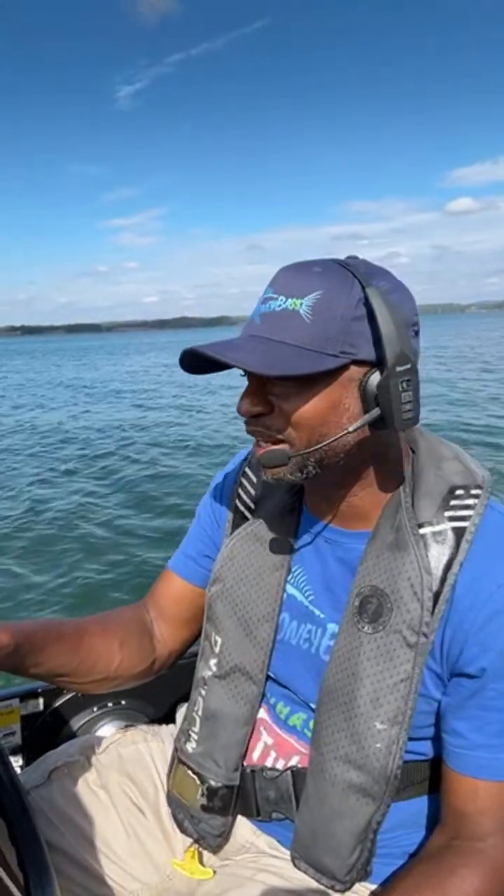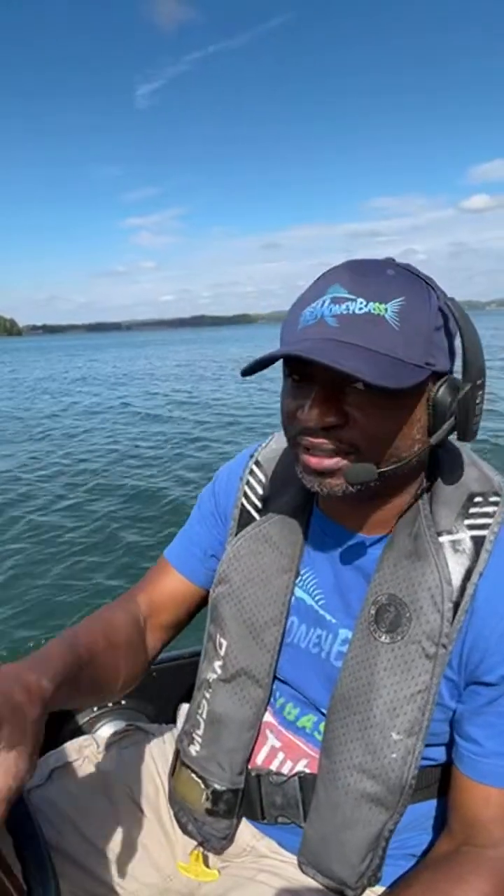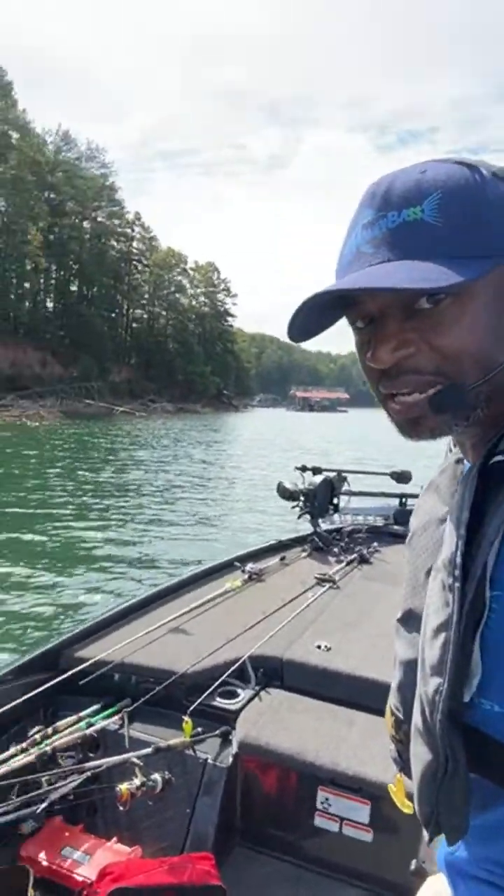All right, Big Mike says I'm still here. All right, Big Mike, let me go ahead and get that fish for you. DL Peck said I need to quit playing around and go ahead and catch that fish. So we're going to ease in on this cove, and actually let's go ahead and start fishing these laydowns right here. Let's go ahead and start on these laydowns, guys.